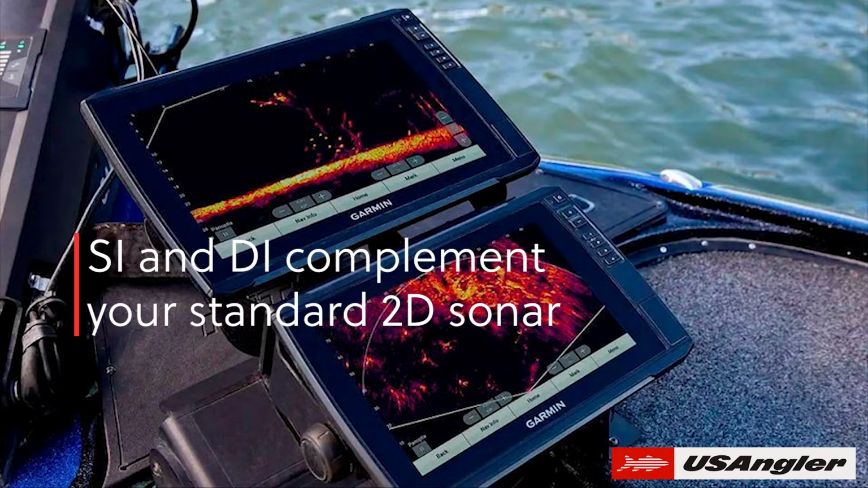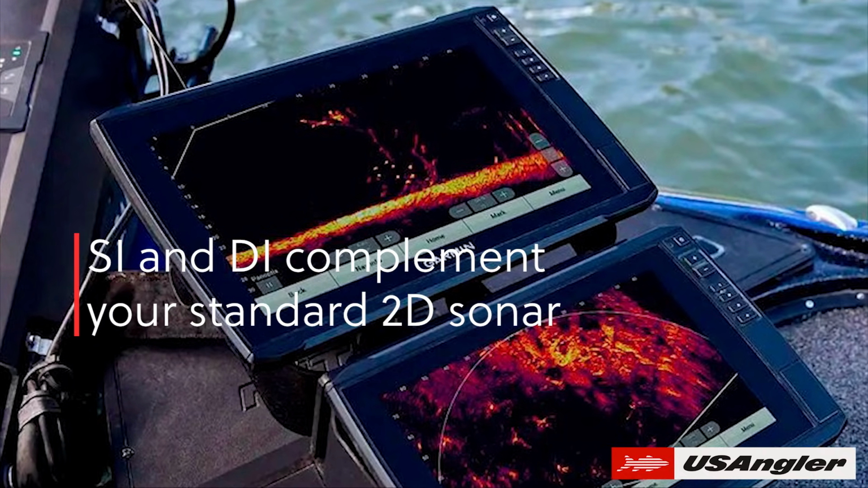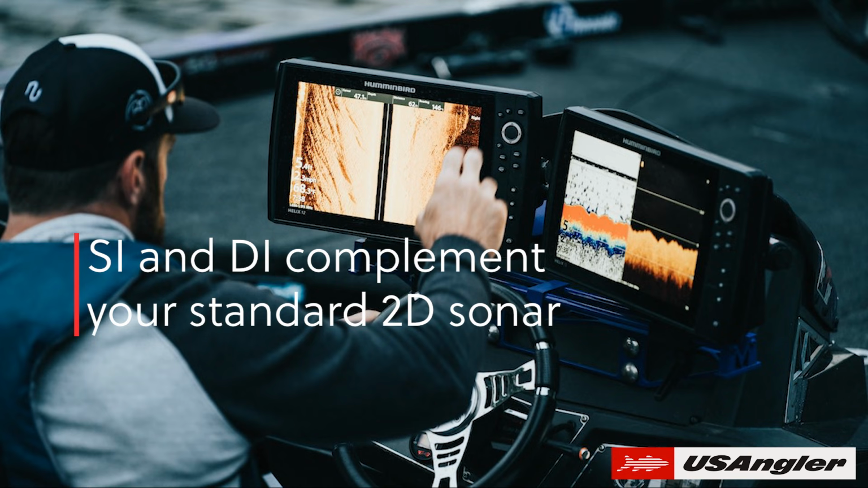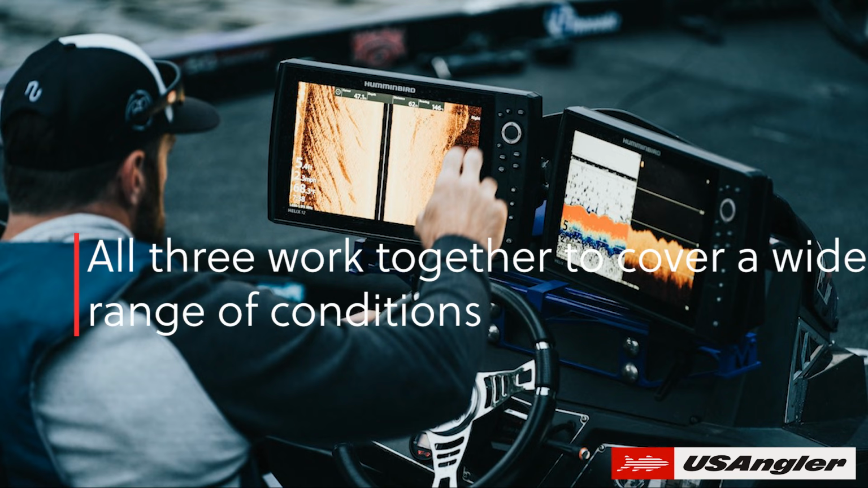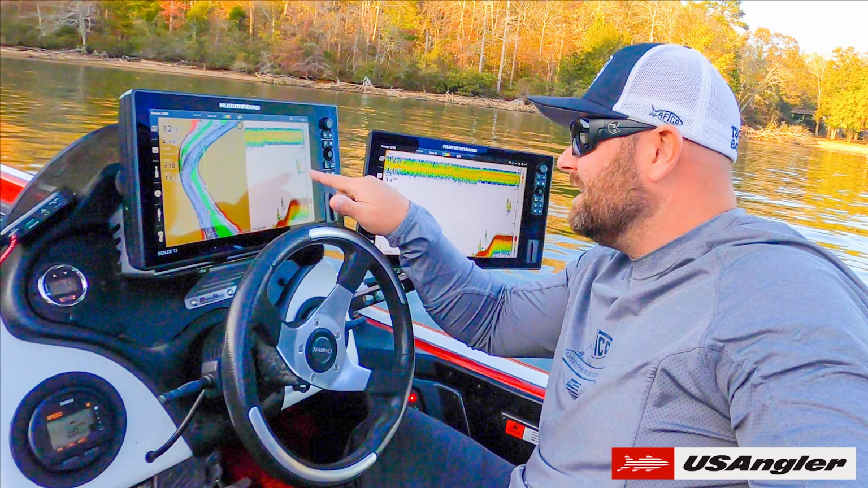Down imaging and side imaging are auxiliaries to your standard 2D sonar to be used in certain situations. You can't just run them all the time, and you can't leave your sonar on one function. It's not a set it and forget it kind of system, at least not if you want to make the most out of its expensive electronics.